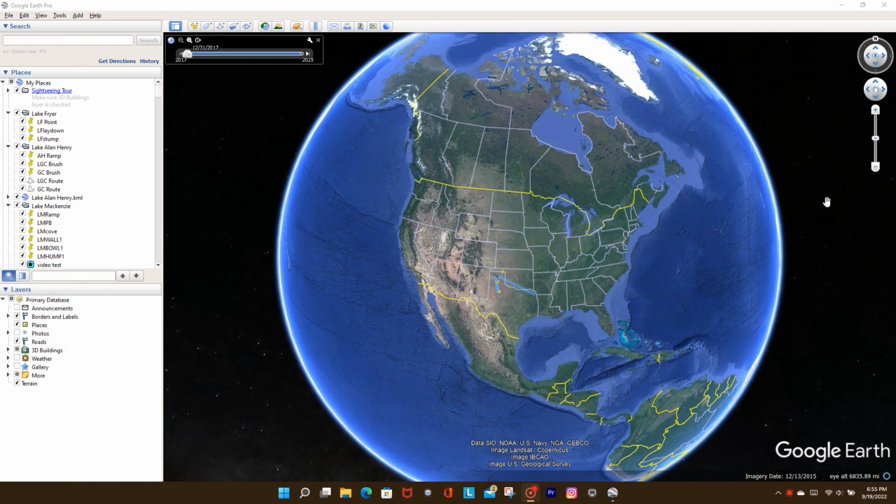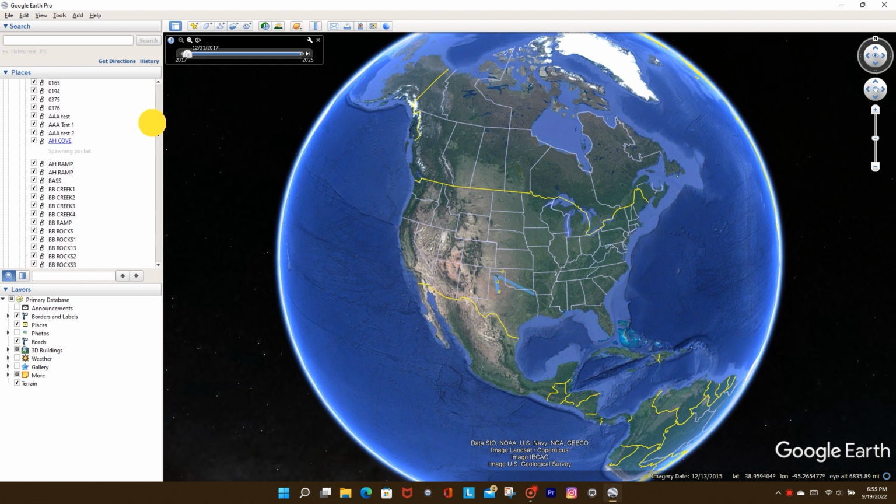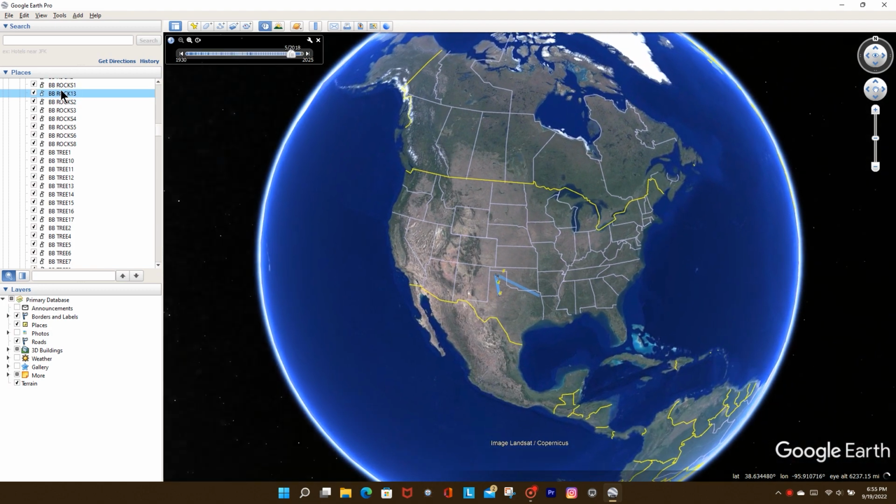Okay, so we got Google Earth Pro up on the screen, and let's go ahead and go to our waypoint that we were talking about, that we were trying to find. And there it is.